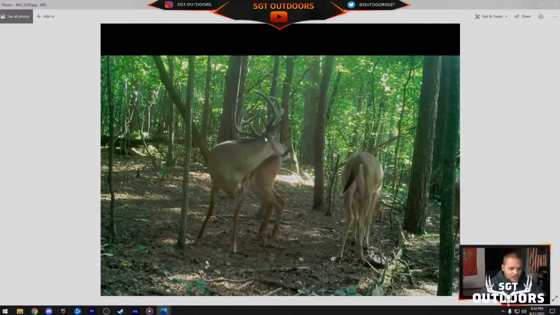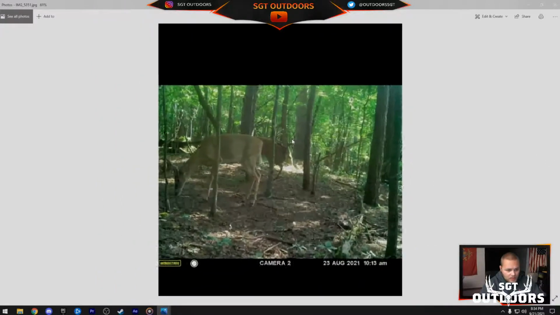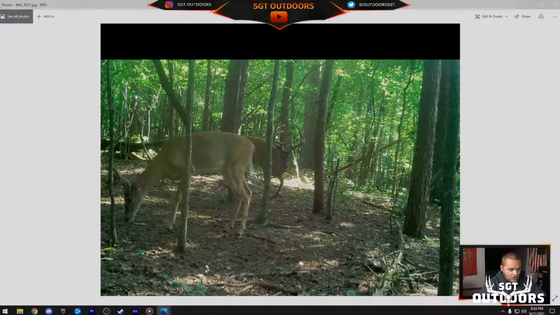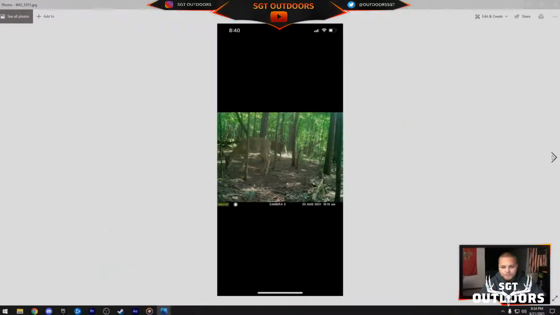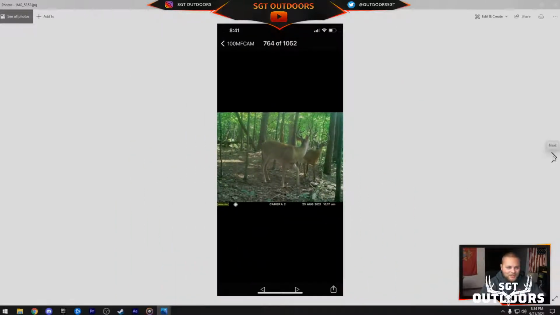That is just a giant. Not only is the velvet obviously misleading on the mass of the deer, but you can tell that's going to be a big buck. Yeah, look at that thing. Holy crap. Both these bucks, massive. What is that? A 2.5-year-old buck that big? Is that what I'm seeing right now? Absolutely insane.